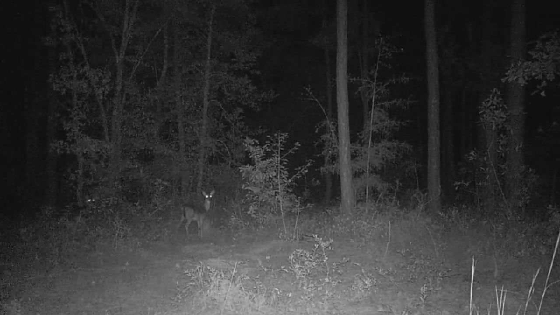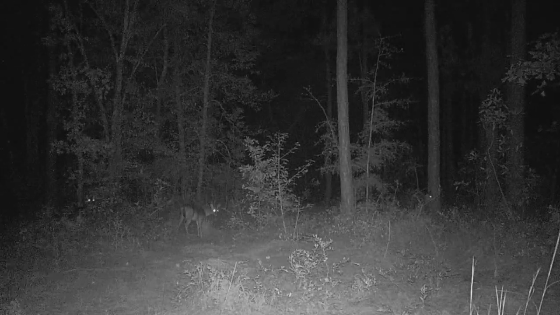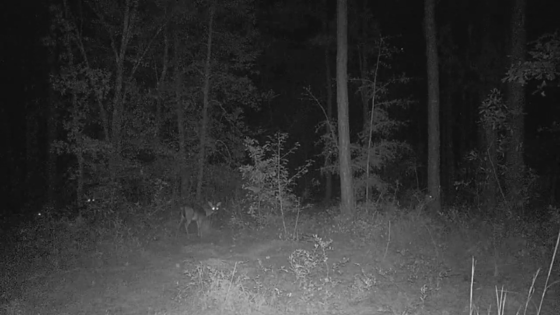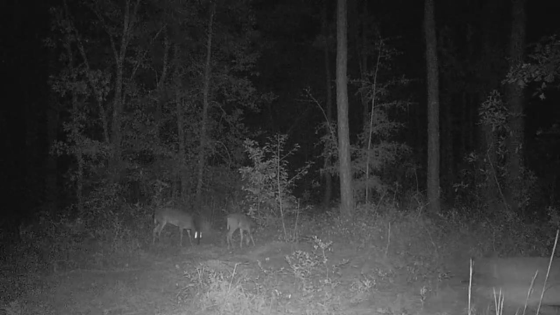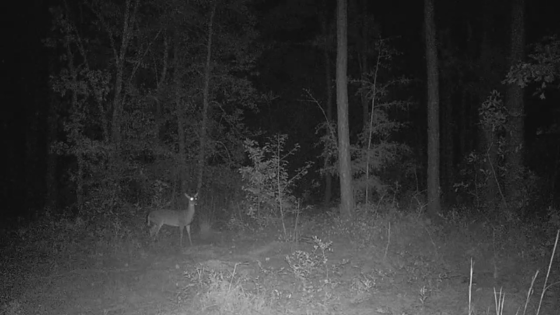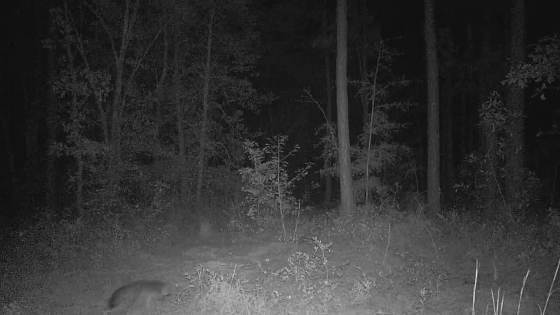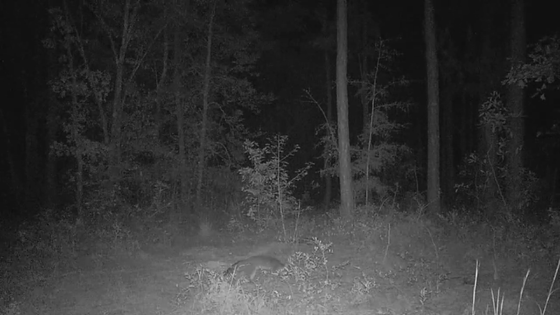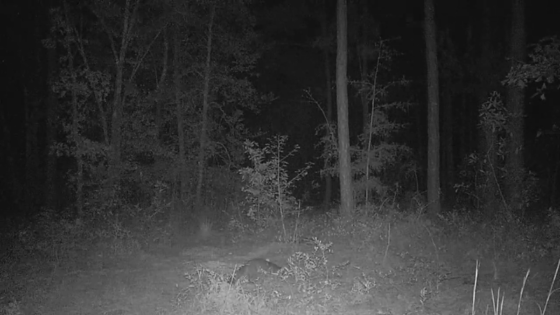Coming in, got another one. See another set of eyes back there. How many deer do you see? Well, there's 3 of them. Got spooked. Boing. And then one of them just stands there, doesn't get scared. There's Mr. Sly Fox moving on in, seeing if he can get anything.